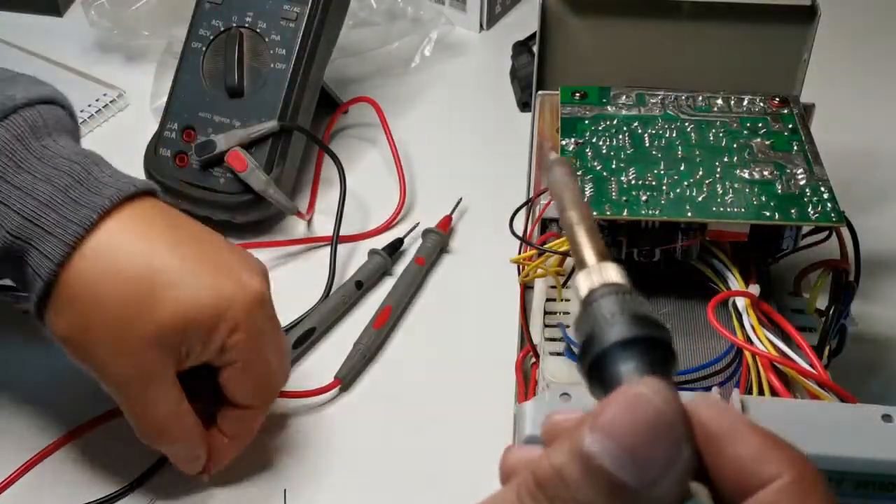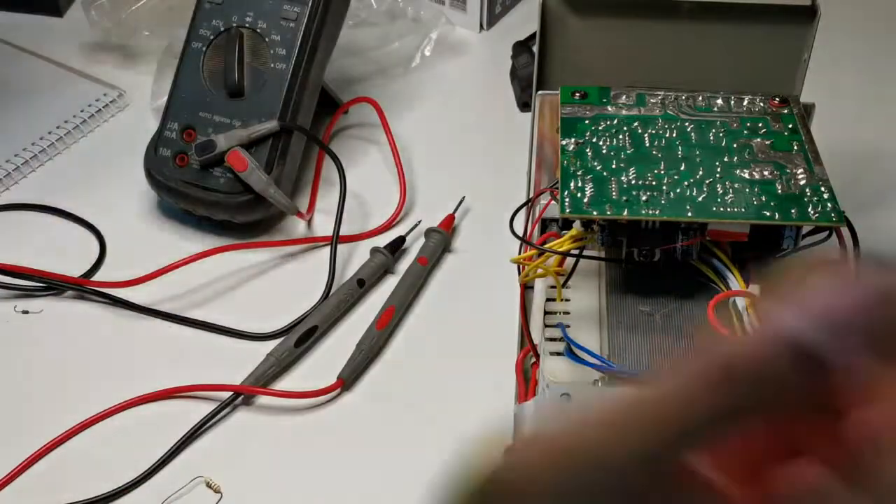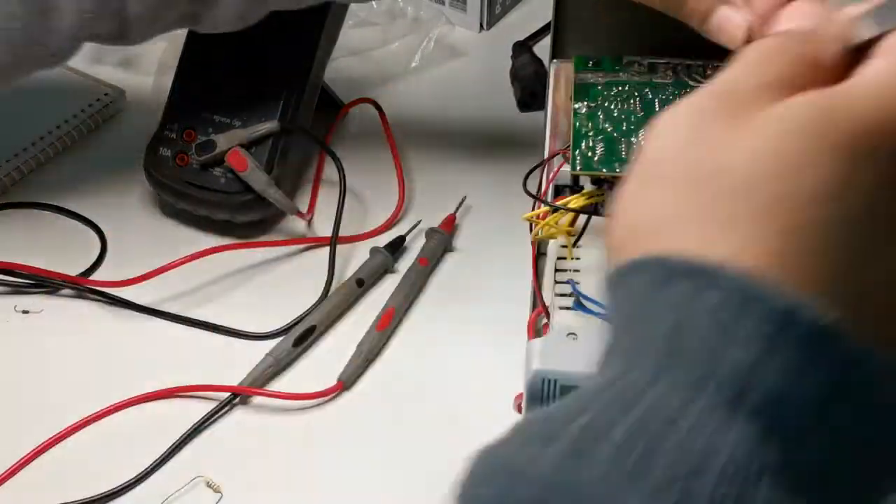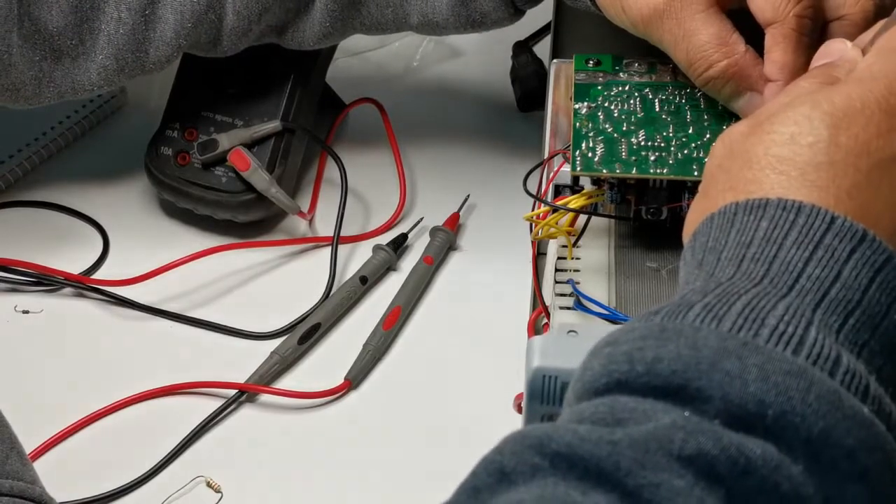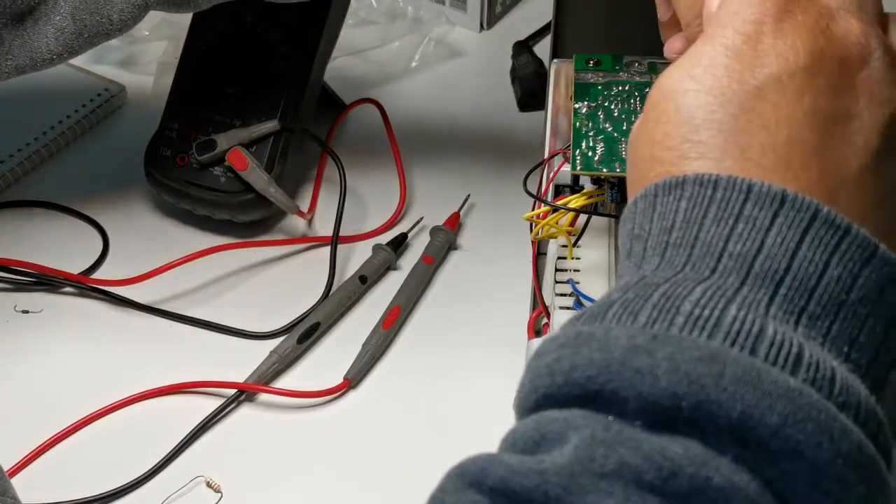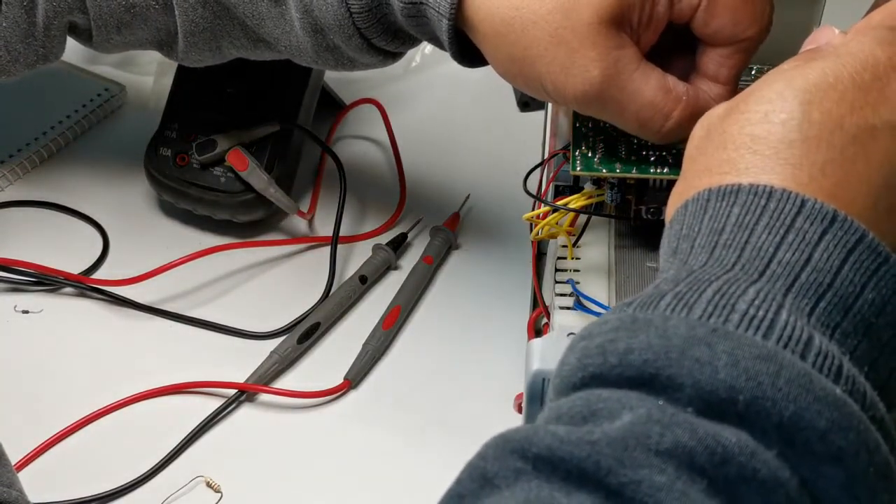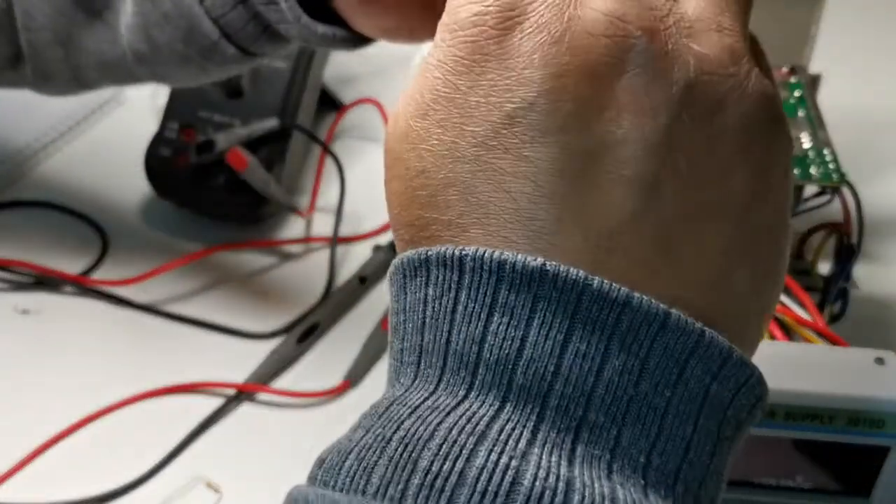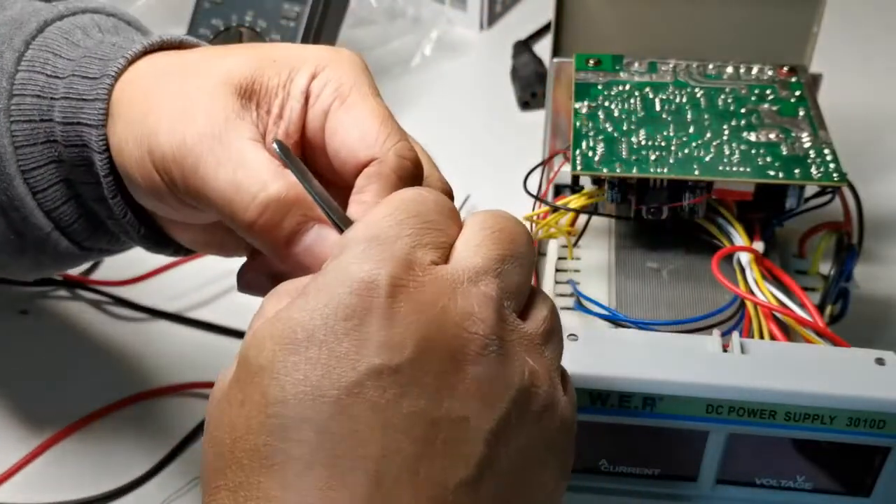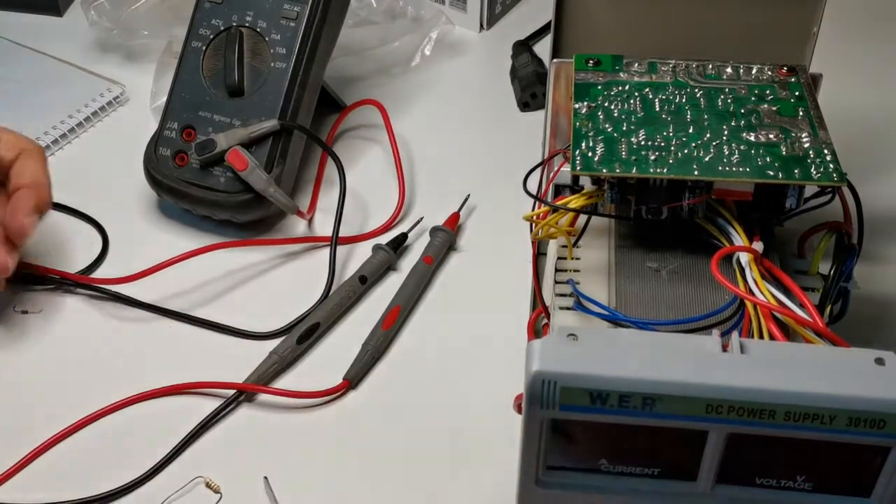Take this one out. Let's see if we can bend this. That's it.